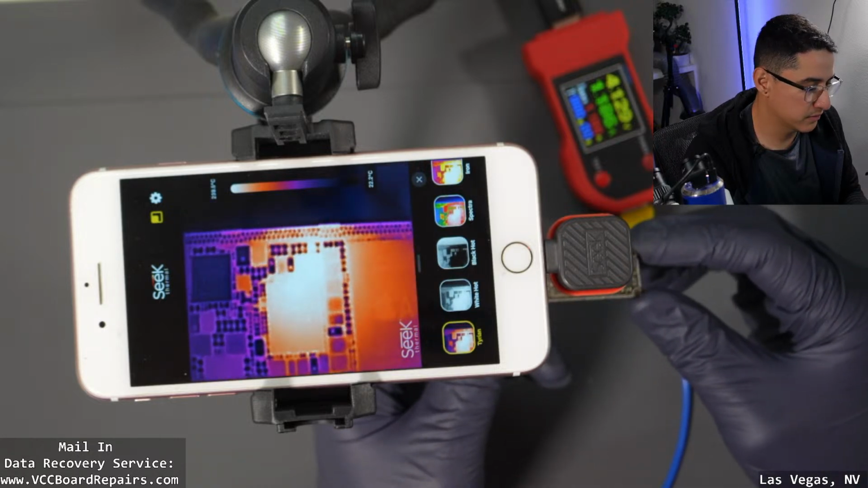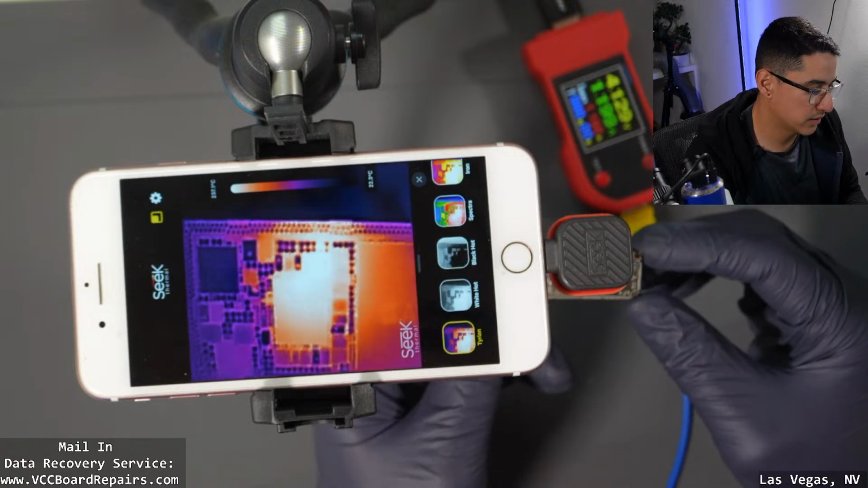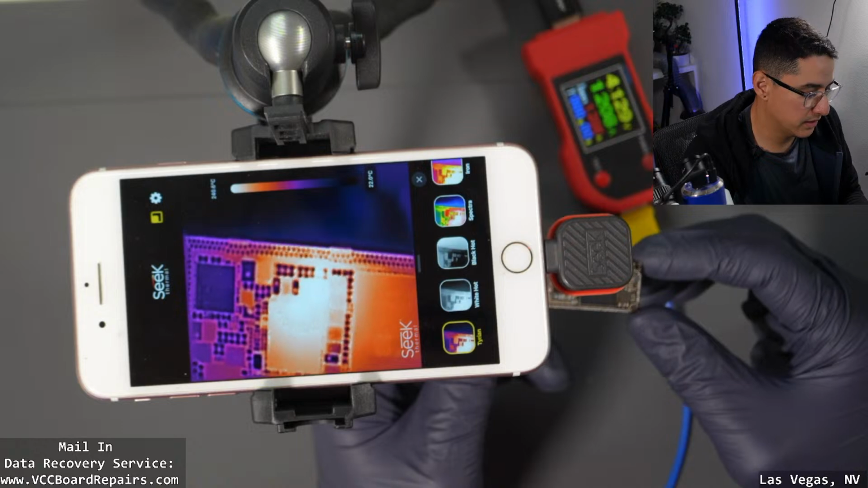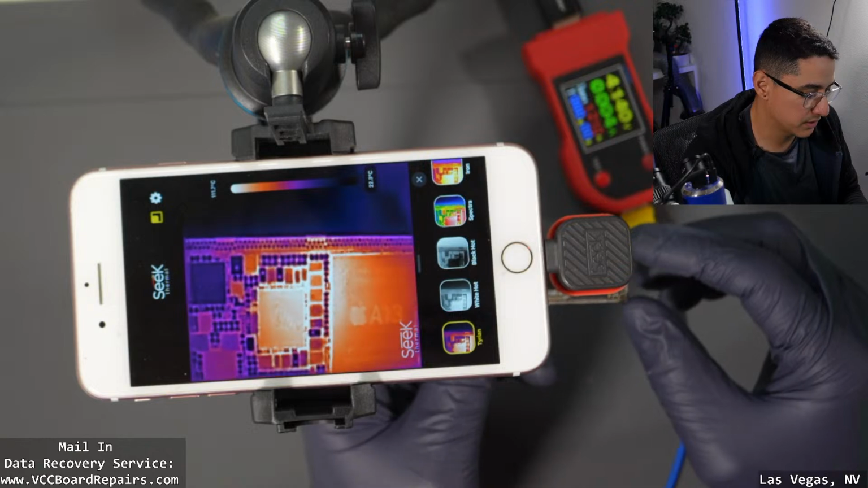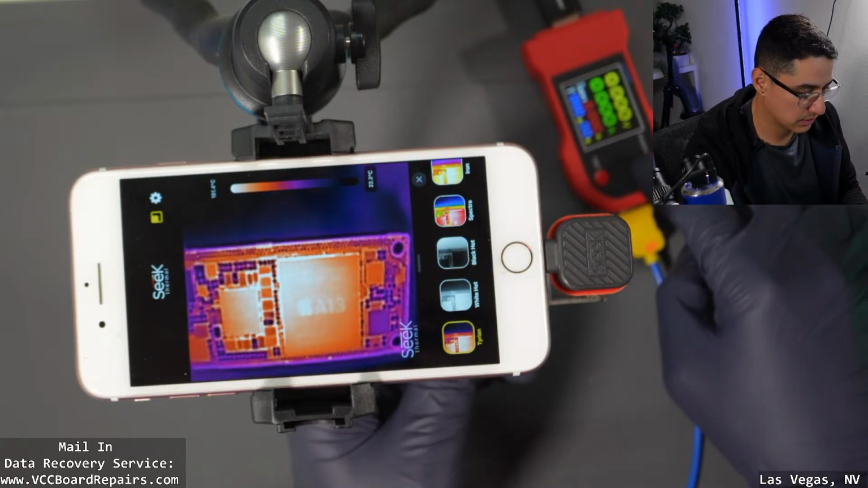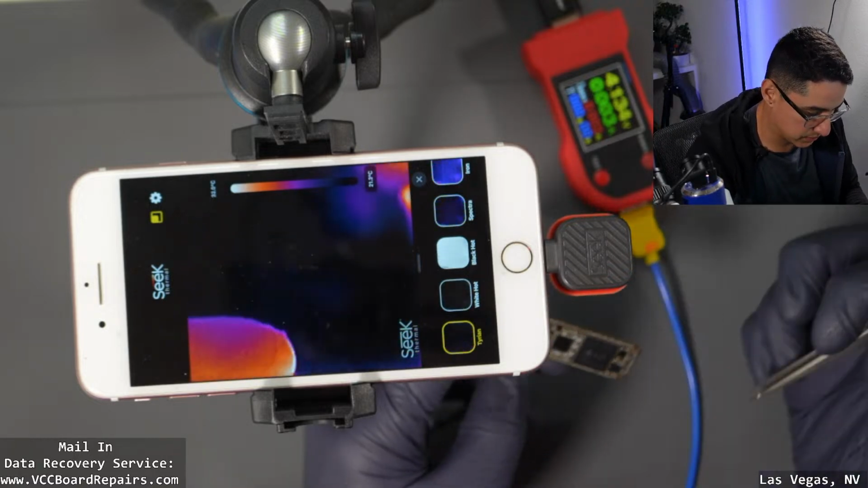Honestly, I don't see much of a difference in quality on the 200 versus 300. So if budget is an issue, maybe go with the 200 with macro lens. If there's no budget constraints, maybe go with the Compact Pro as of right now.